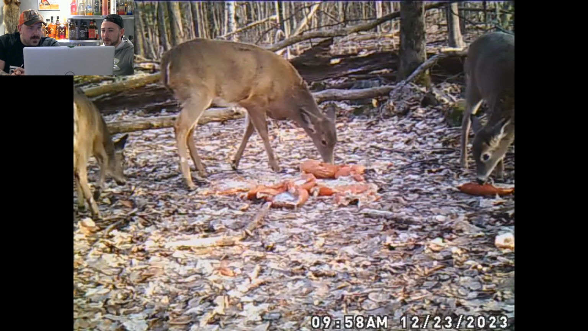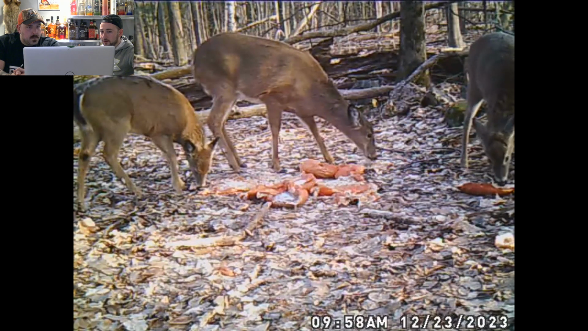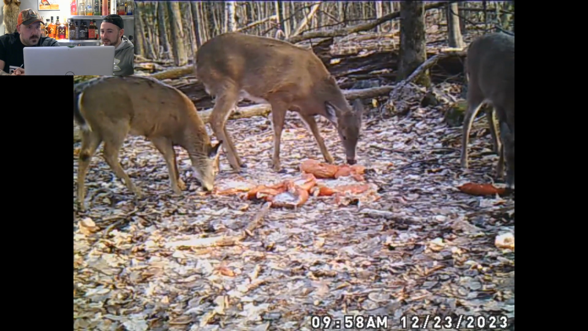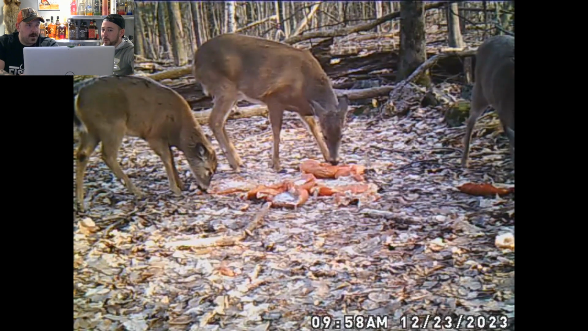Hey, you each have your own pumpkin. Why don't they share? Smelling the tarsals. Yeah, the fawn. Look how ruffled this back is. They're probably in the dirt. But that's a small fawn. Yeah, he was probably born late.